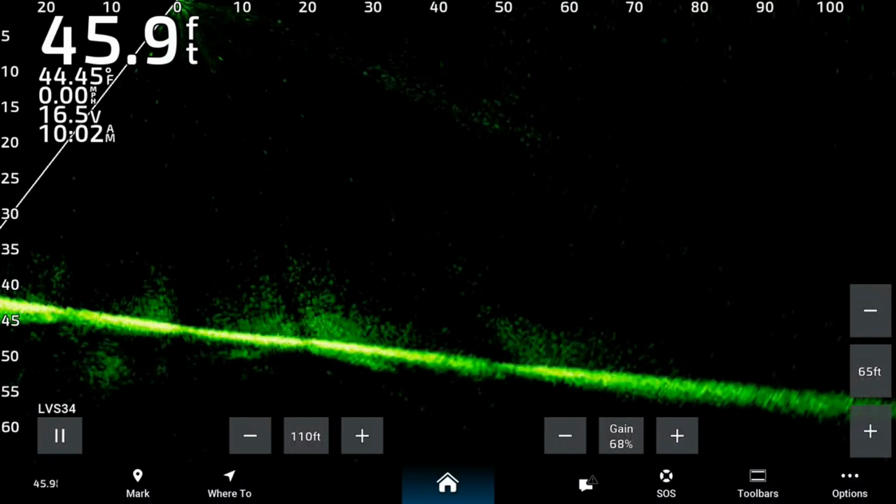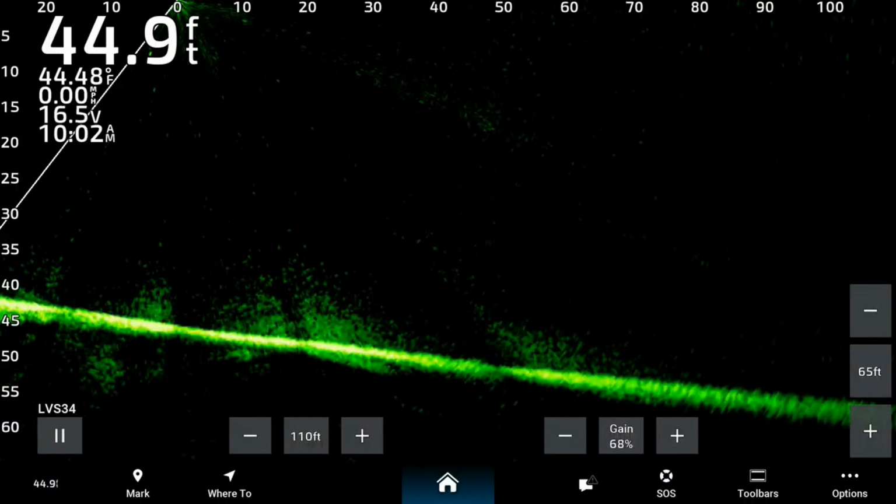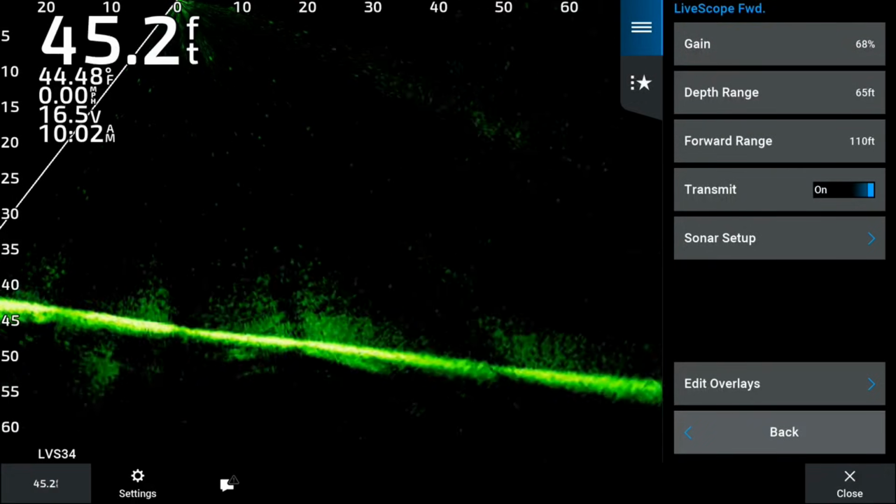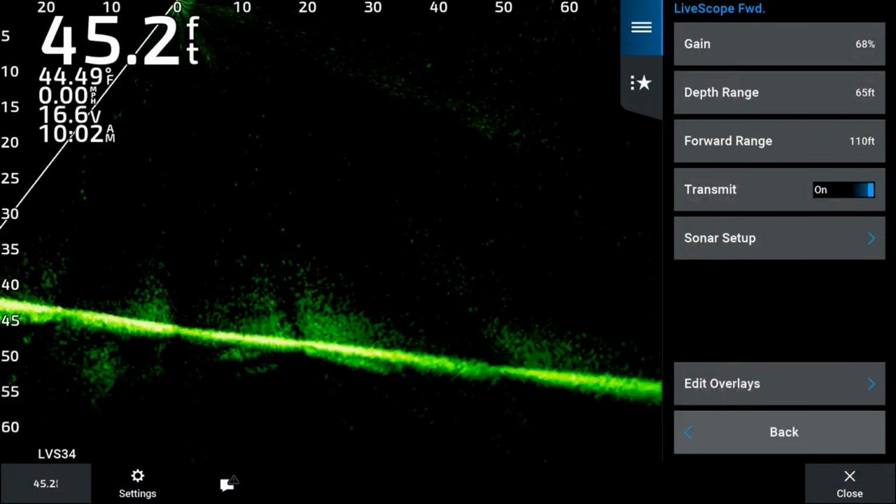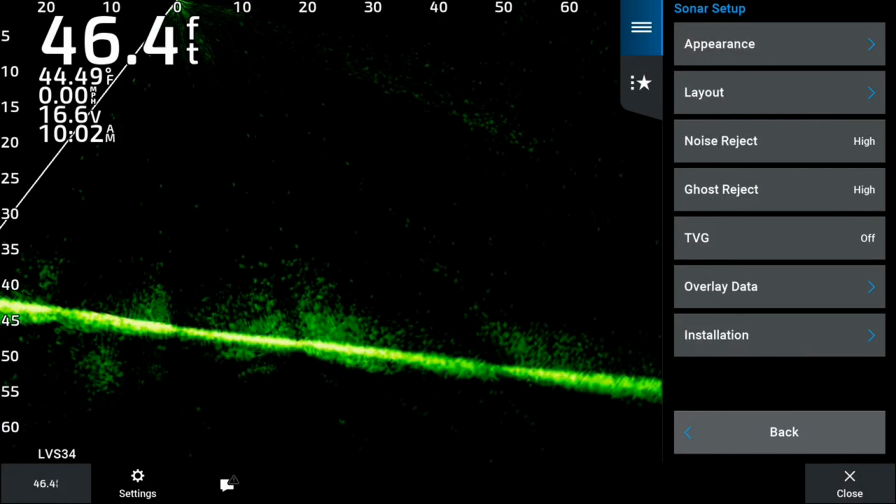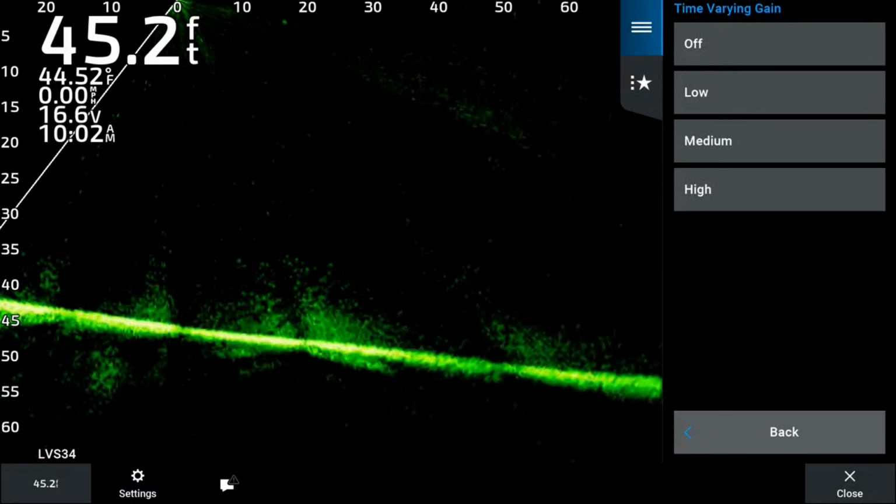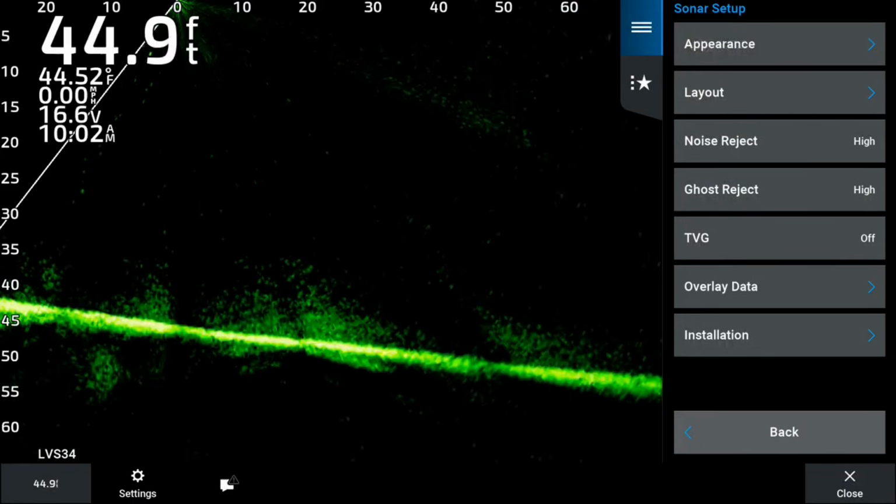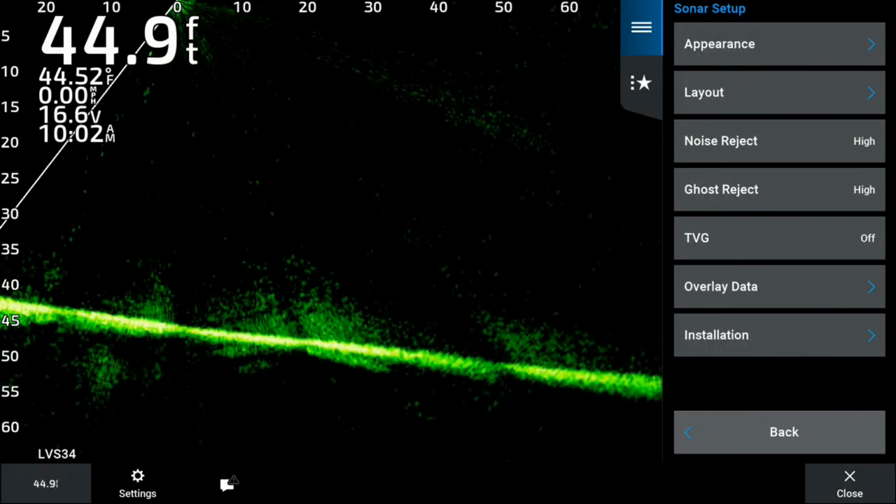All right, so the next setting that we're going to look at is TVG, which stands for time variable gain. What this setting does is take all of the clutter out of the upper portion of the water column. We're going to go back to sonar setup, and it looks like it's the fifth one down, TVG. Now if you turn that off, you'll start to pick up some stuff in the upper water column. So I'm going to leave that off because right now I want to see that stuff, and we may change that a little bit later.